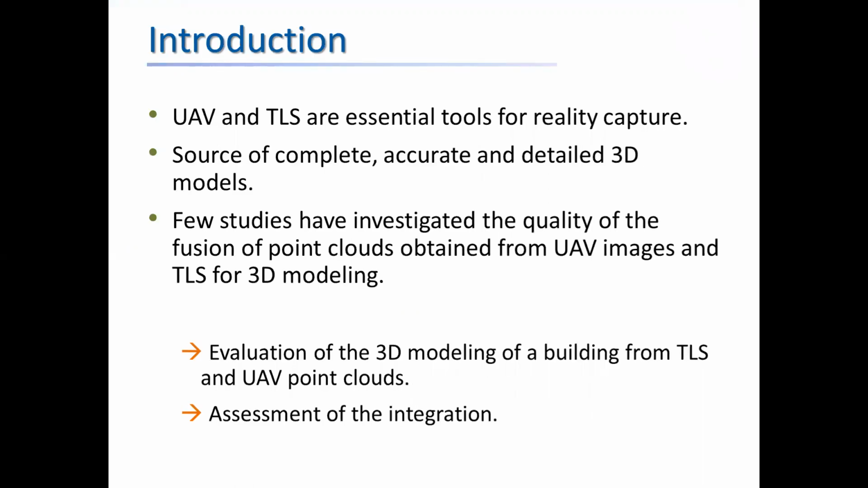Three-dimensional models of buildings represent important data sources for many applications. In recent years, advanced technologies have made it possible to create precise and detailed 3D models of buildings. The use of images acquired by drones combined with TLS acquisitions has brought many advantages to obtain complete and detailed 3D models. Few studies have investigated the quality of the fusion of point clouds obtained by drone images and terrestrial laser scanners for 3D modeling.